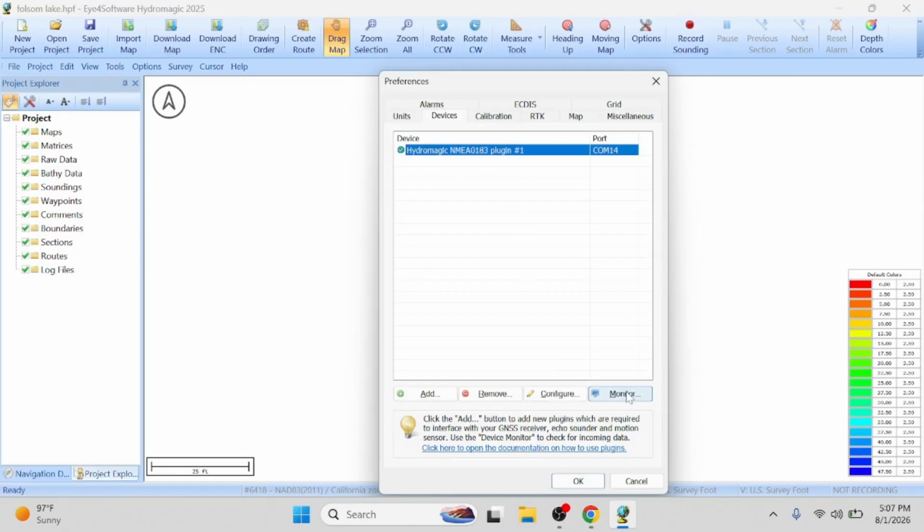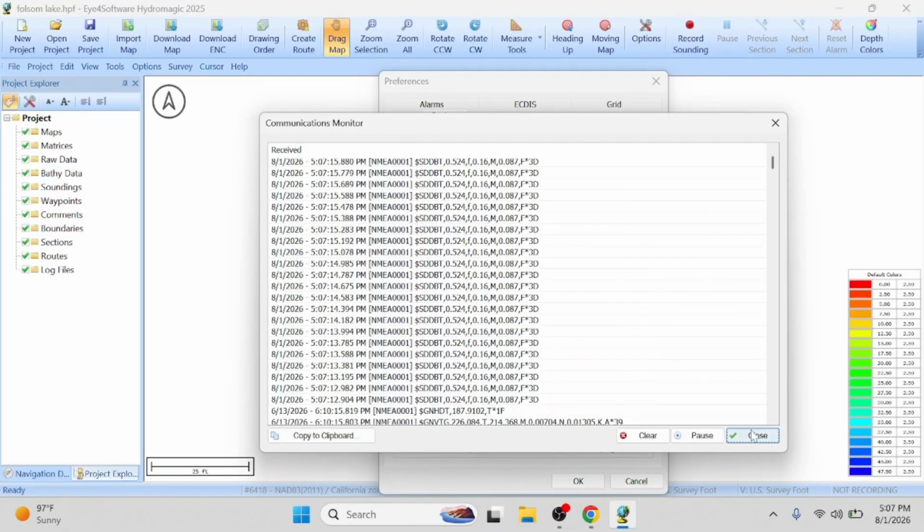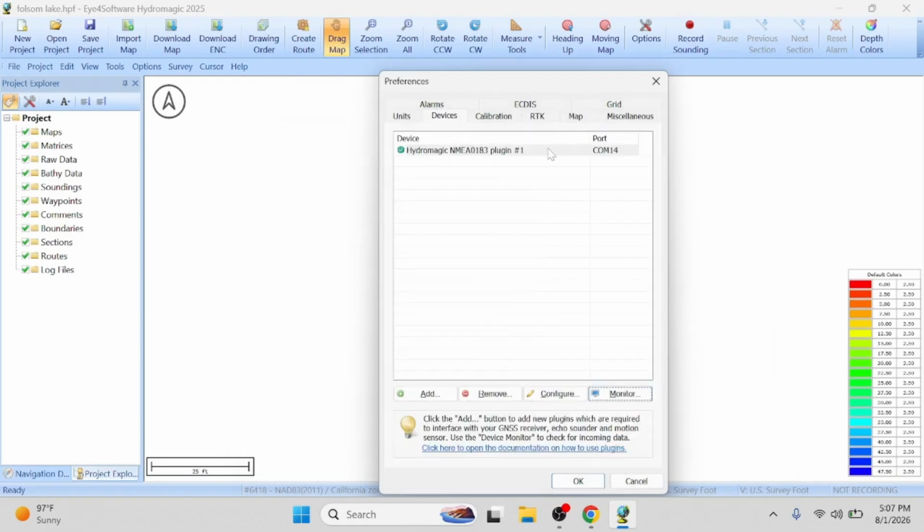If I highlight it and go down to the monitor, it's like another terminal parameter. I could have done this earlier. I just wanted to show you the other terminal program, because I like to isolate things once in a while and use that separately.